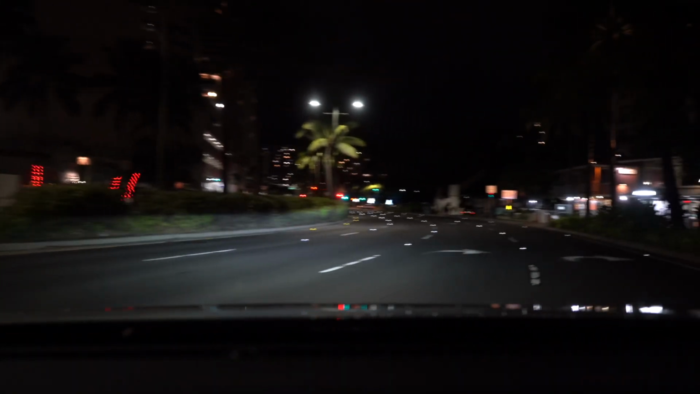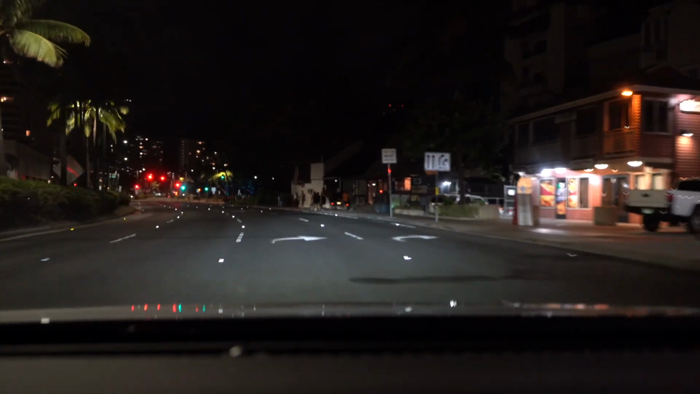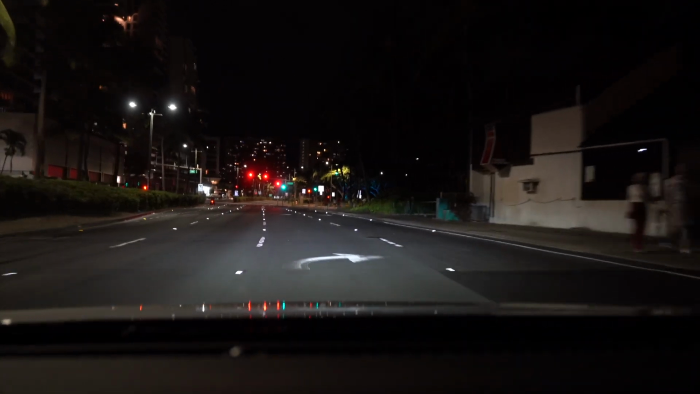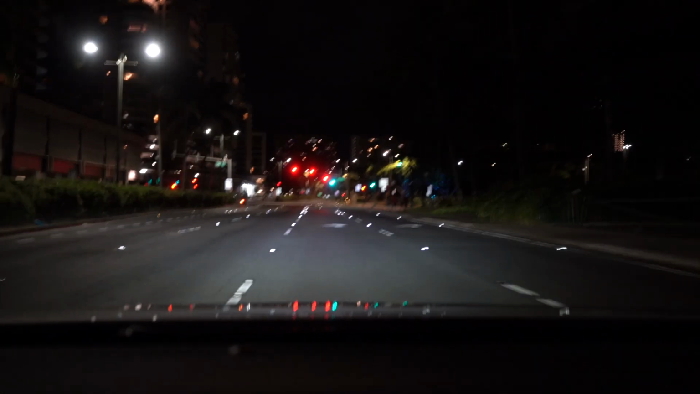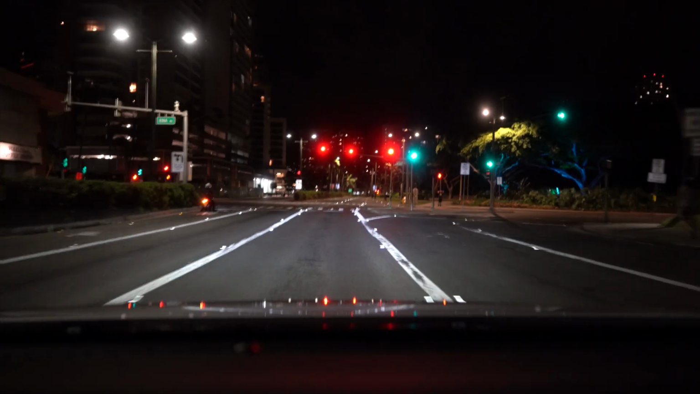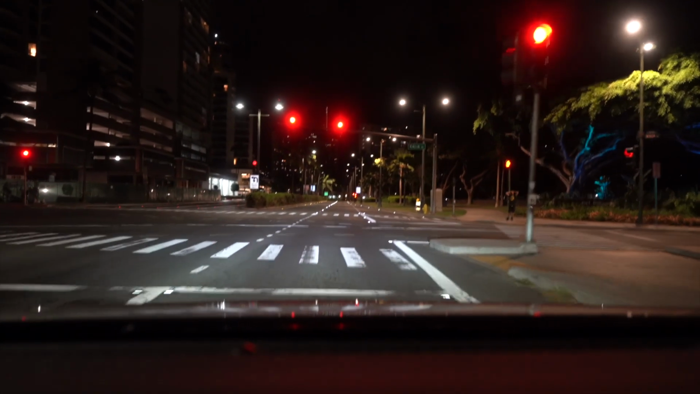Alright, so I'm cruising down the street. I'm going through Waikiki. It's not that late at night, it's after 10 o'clock or so, and it seems to be dying down. One of the things with Waikiki is it closes down early. It's a lot of fun, but it closes down early.